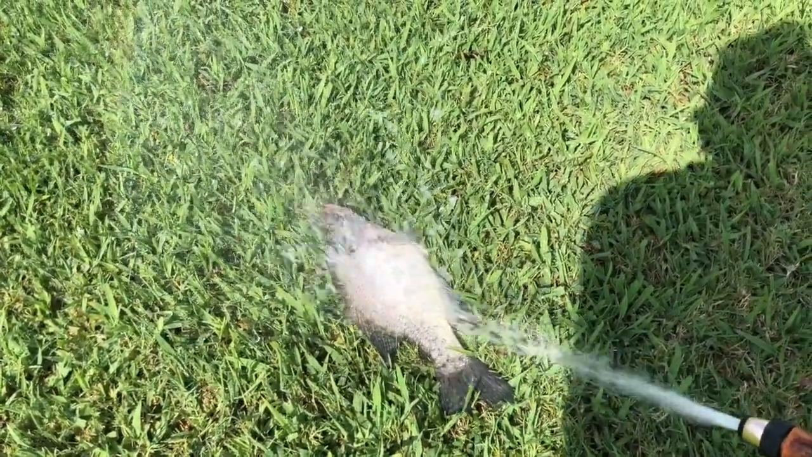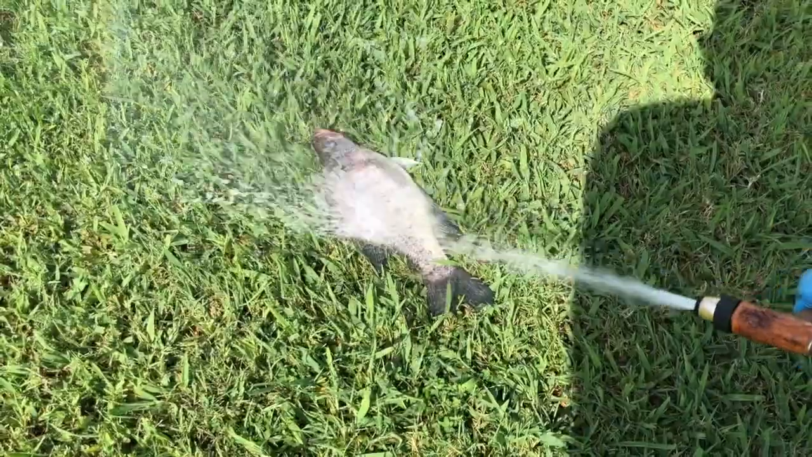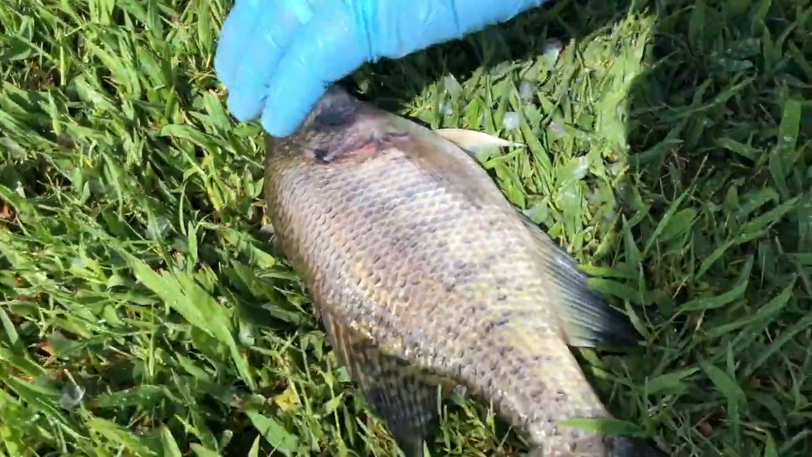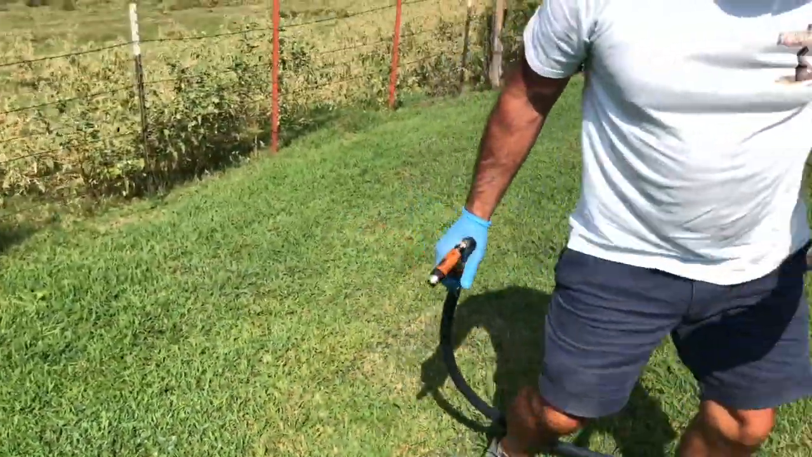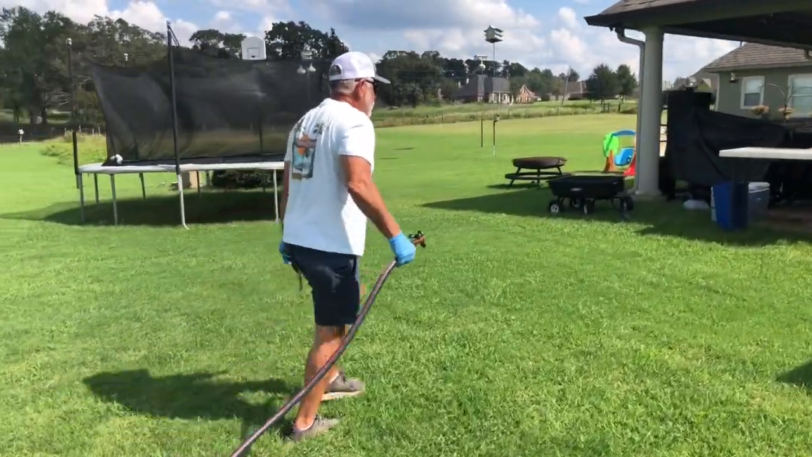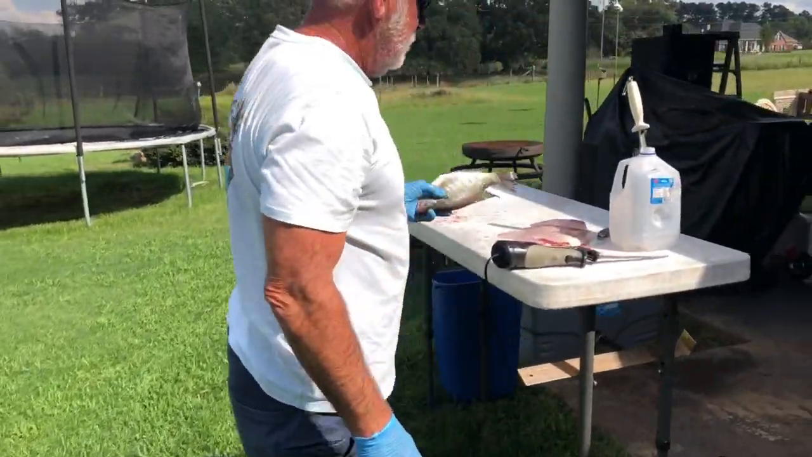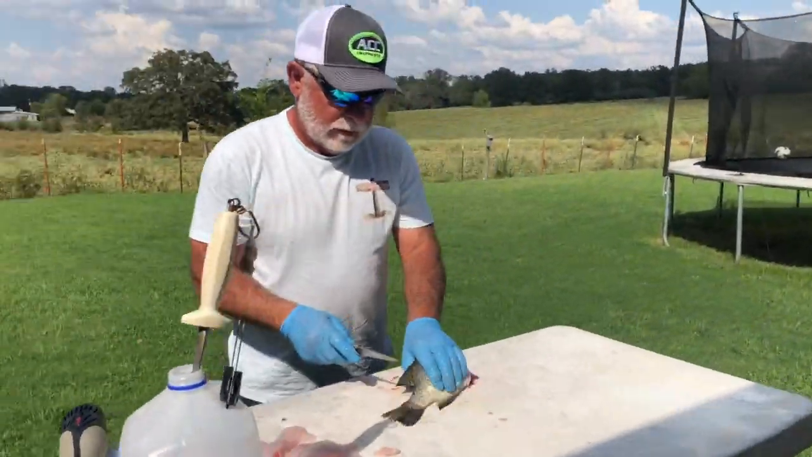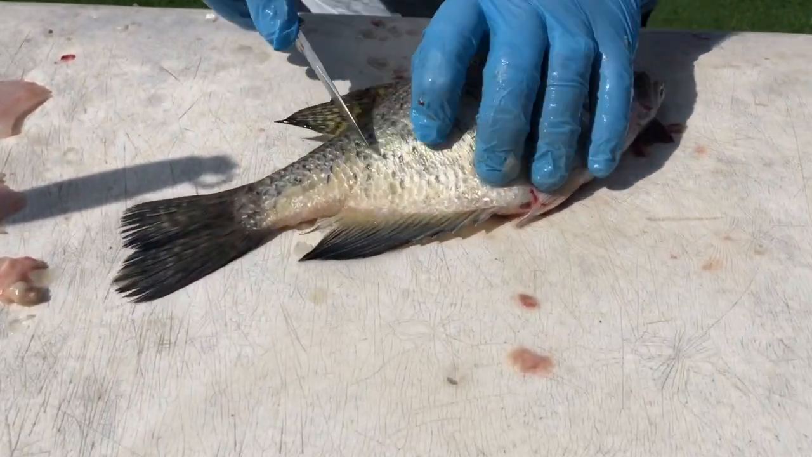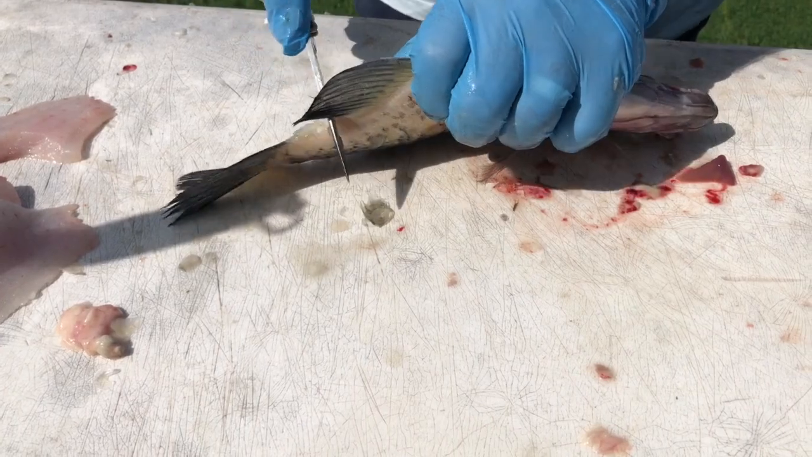I've laid 10 or 12 out side by side, and you know, hey, I'm all about easy. I like easy in my life. Done deal. We'll go back over here to the table and clean it up. You can see the only scales left on this thing are going to be right here. Knock a little bit of that off, a little bit of that,